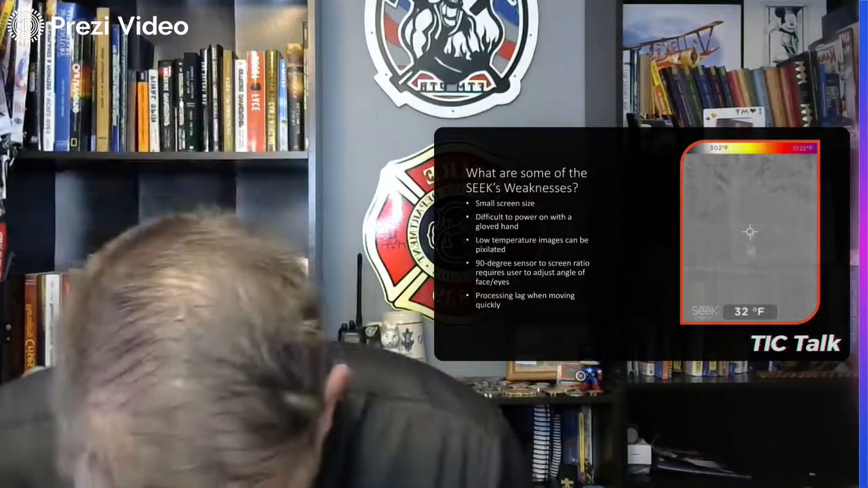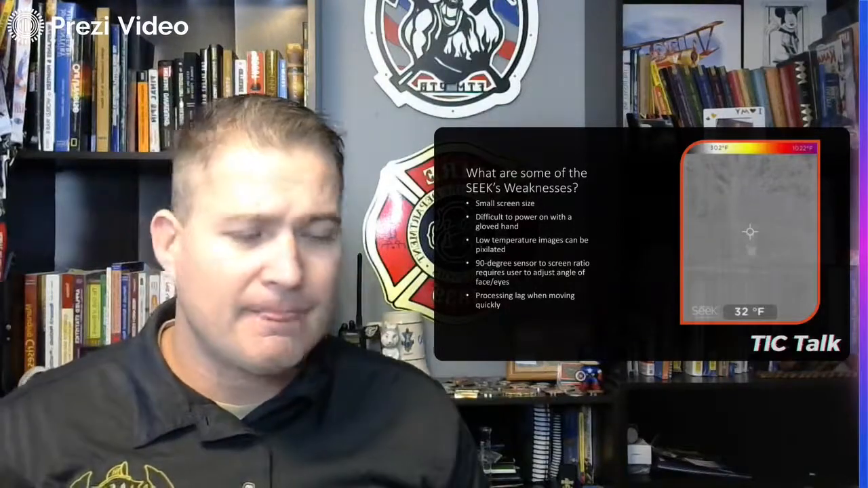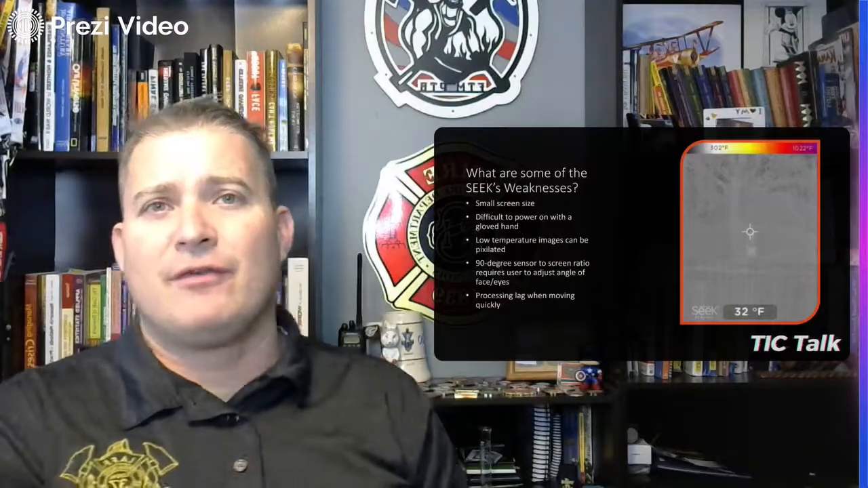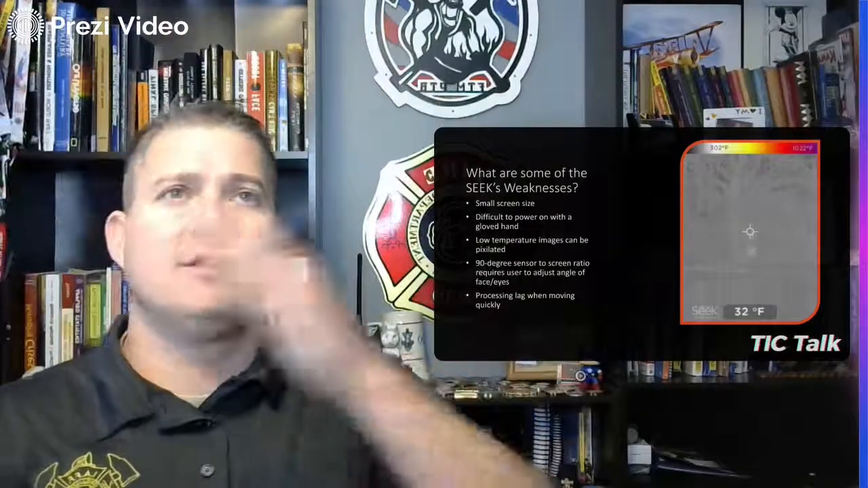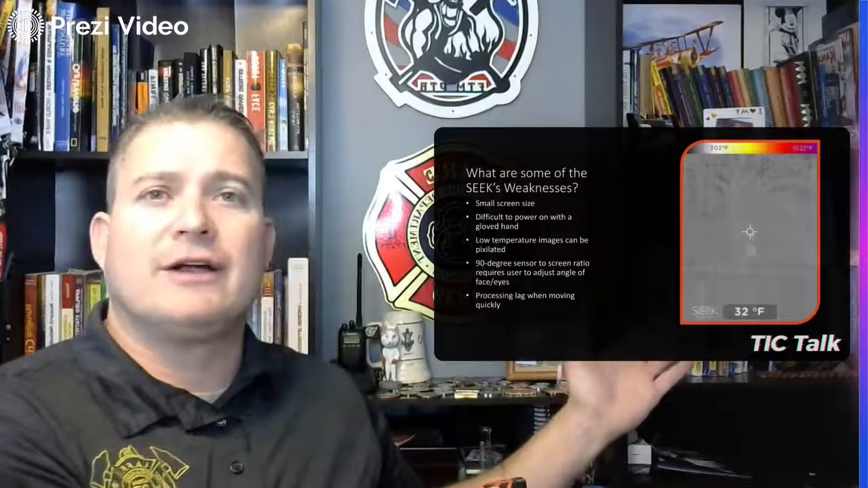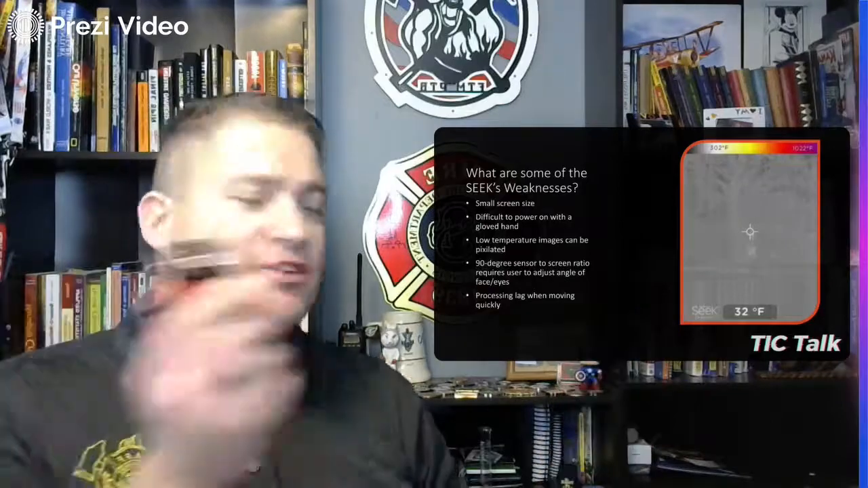And it just takes practice to get used to looking at it like this, or moving your head closer in a smoke-filled environment because the screen's a little bit smaller to go through. Another downfall is similar to all TICs in that it lags if I move it around too fast, or if I have high temperature differences. If I'm in fire mode and it's 1,000 degrees in this part of the room and maybe only 300 to 400 degrees in this part of the room, and I make that change quickly, the screen will lag out and I'll have moved and still be reading what was back behind me as the little magic disc in there kind of resets itself.